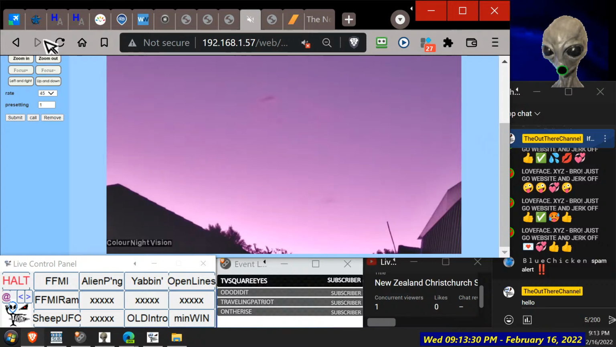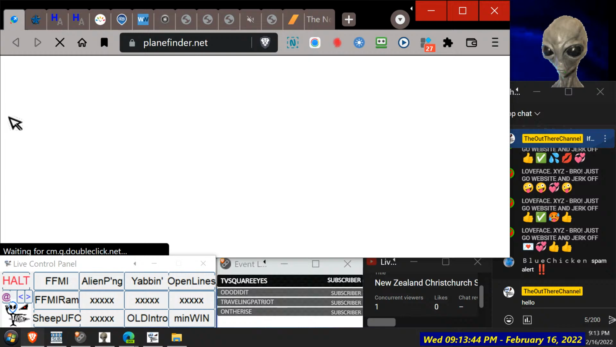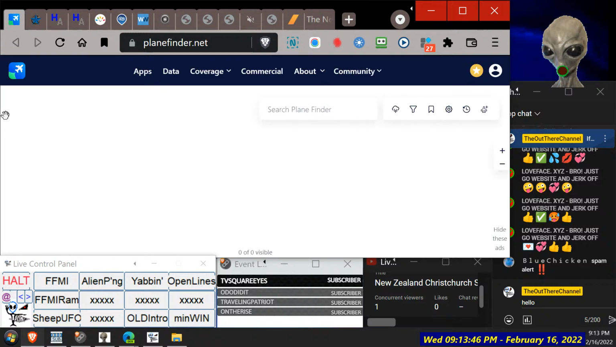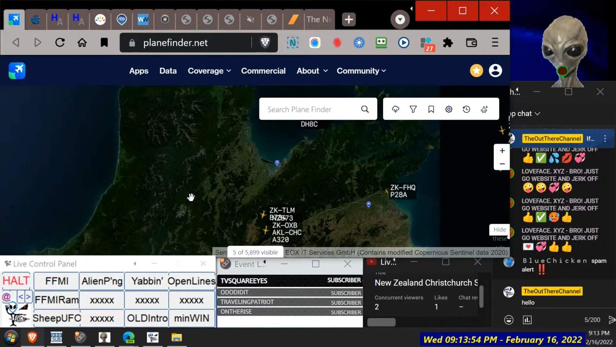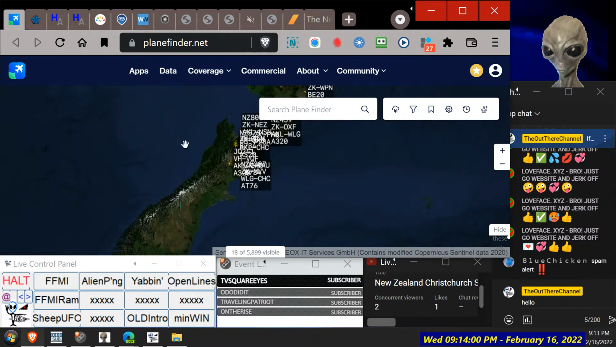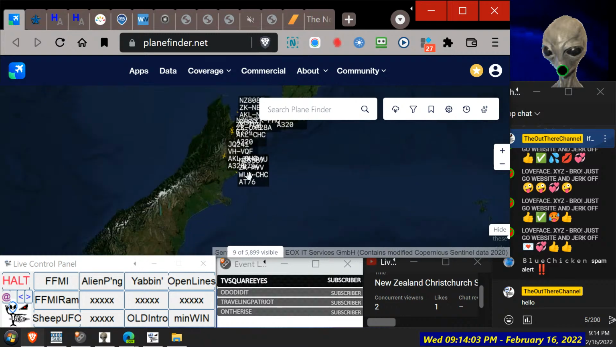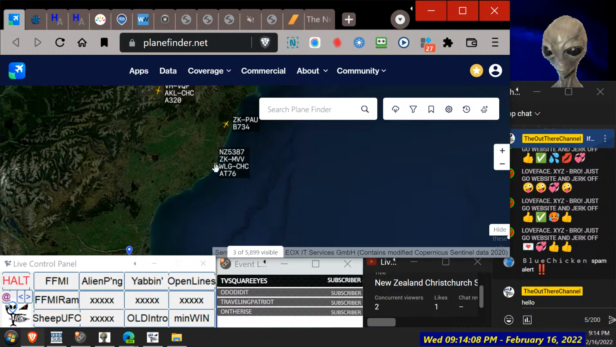Now, haven't seen too many planes around, which is quite disappointing. Welcome back. Normally the days I don't do it, there's tons of planes flying overhead. But they fly past pretty quick, so they're going to be pretty hard to capture anyway. Okay, how'd that get up there? Well, there's definitely planes in the sky, so we might be able to see something. Who knows, we might get lucky.